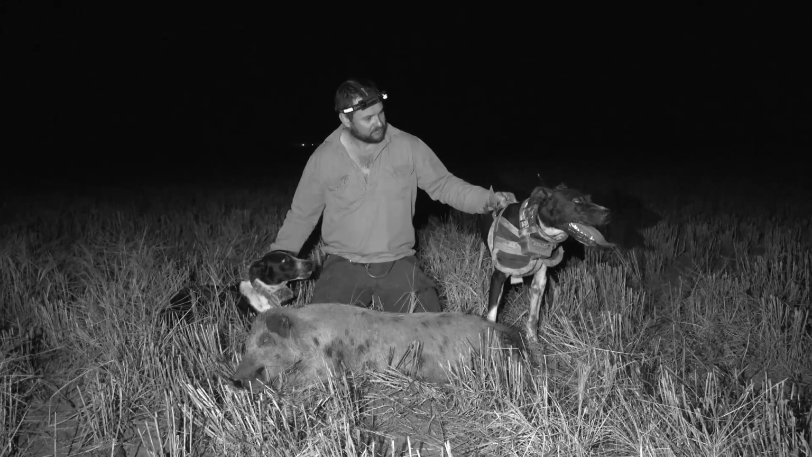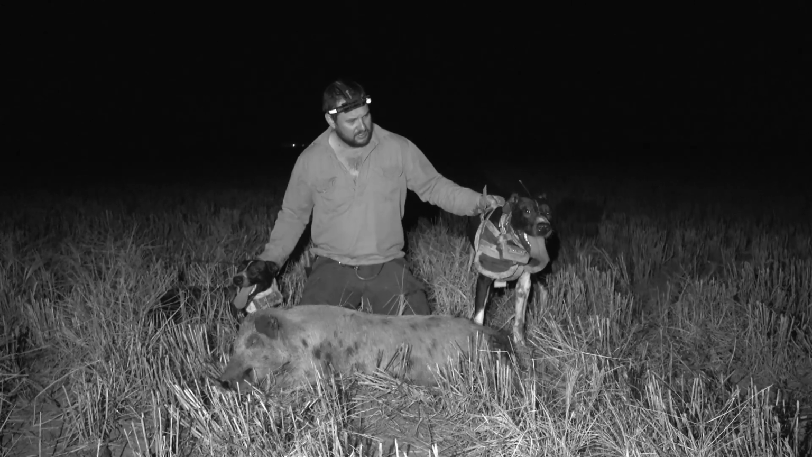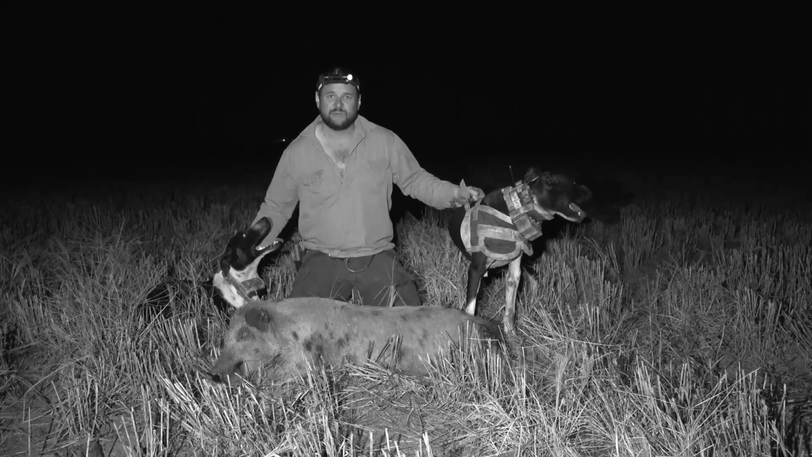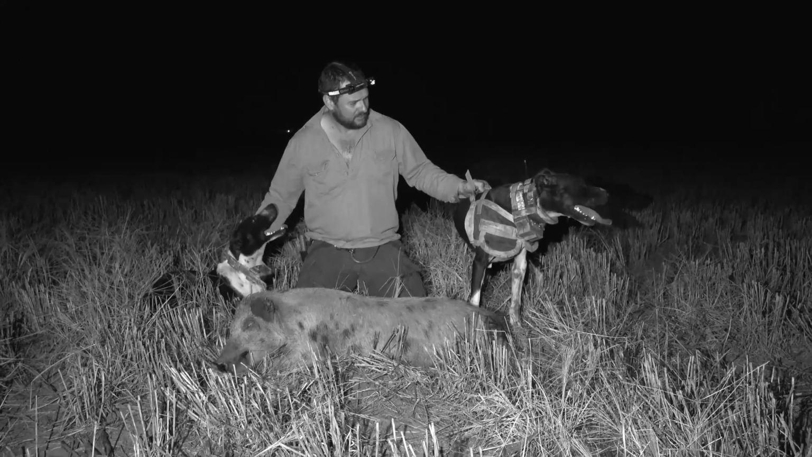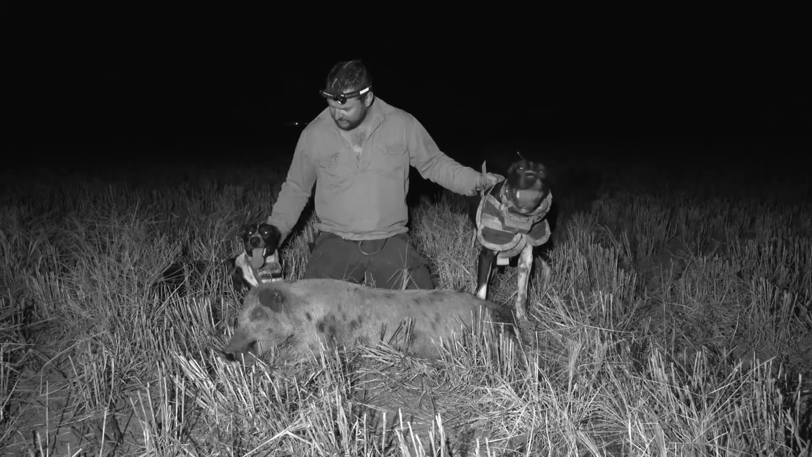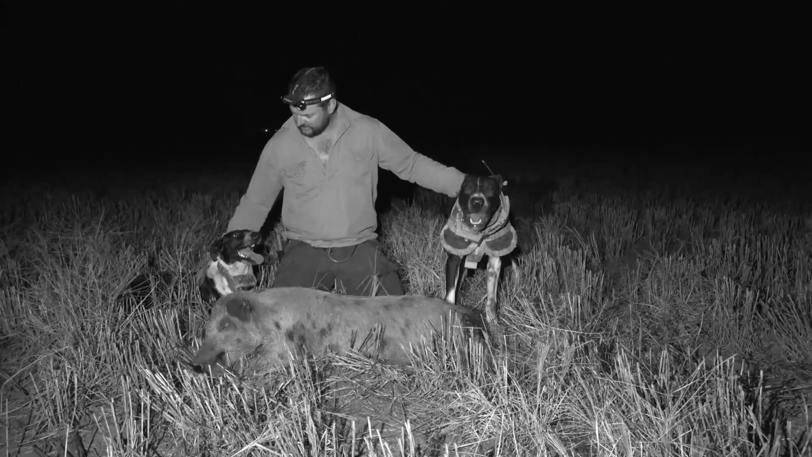This is Pip's virgin run with us. She's been started before by one of our friends, and I've just had her at home, getting her friendly with the other dogs and that sort of thing. And yeah, she went really well. Went with old Trap and Rain, and all done pretty good. It was a good find. I was quite happy with it actually. Good doggo, so let's keep going.